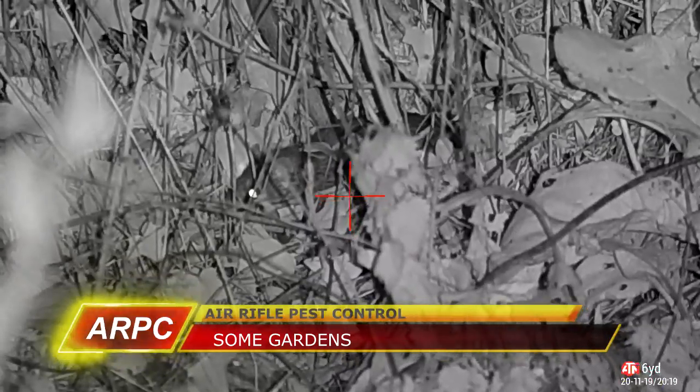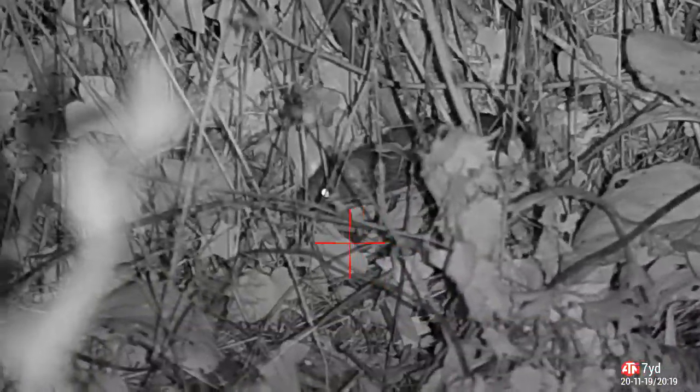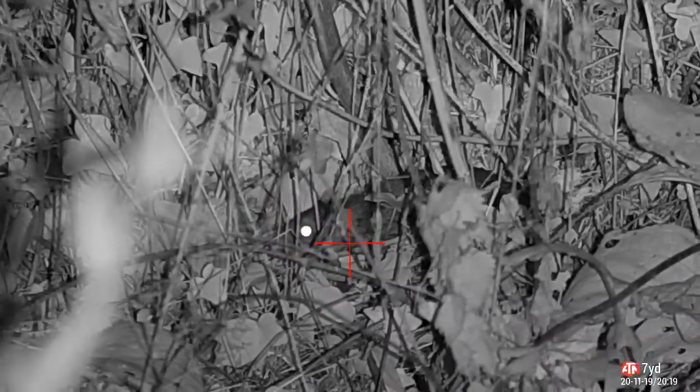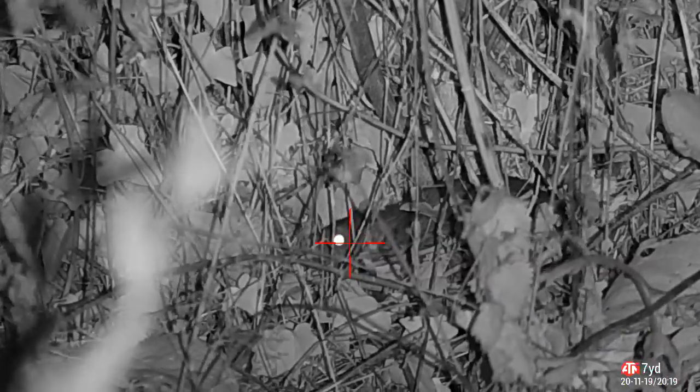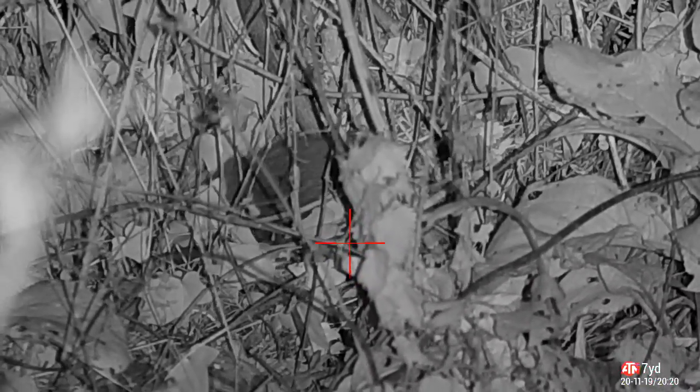The Sunday came round and I was going to message the estate manager for the farm and the grain store that I shoot at to see if I could get over there, but he beat me to it and messaged me and said he had a couple of rats in his garden and would I go over and have a look. So I did. Got over there, spotted this one in the bushes at the back of his house, helping himself to some berries from the plants and the trees. I shot that one in the face. Give him a splitting headache.